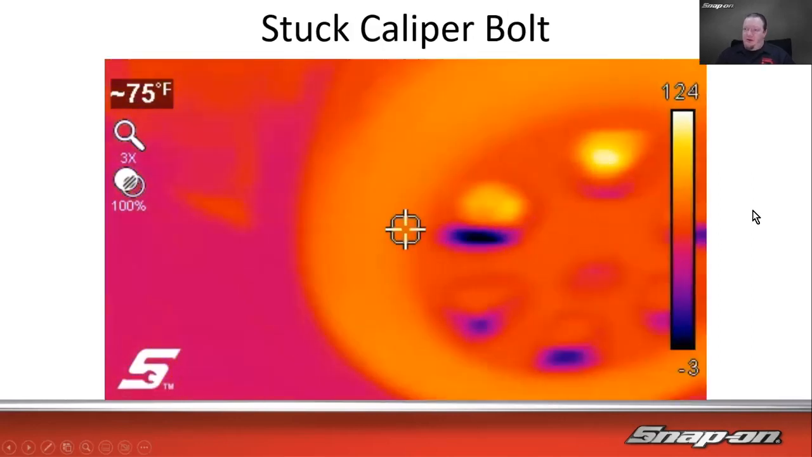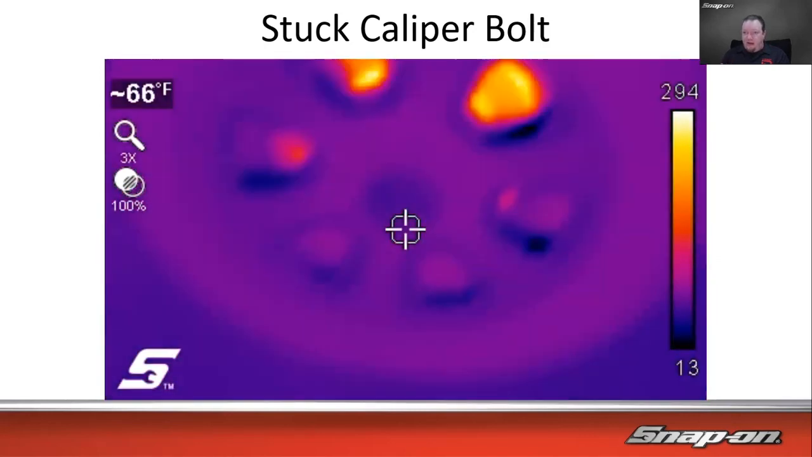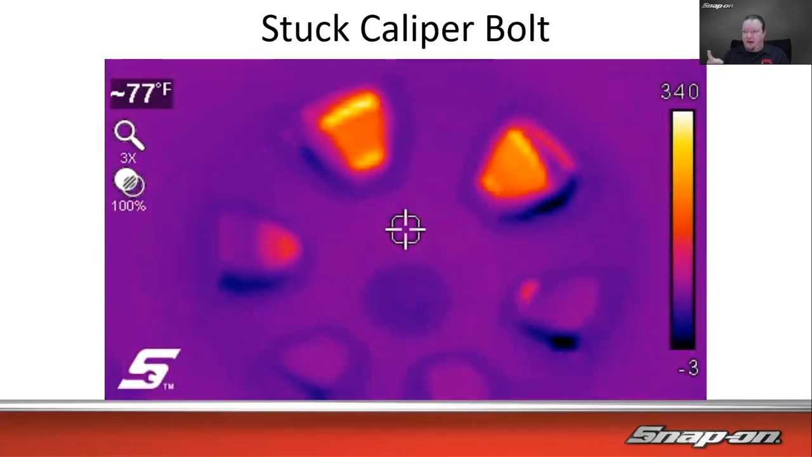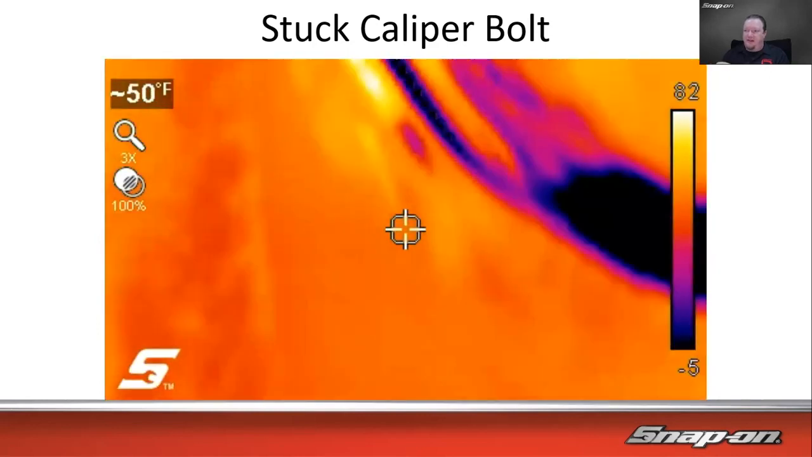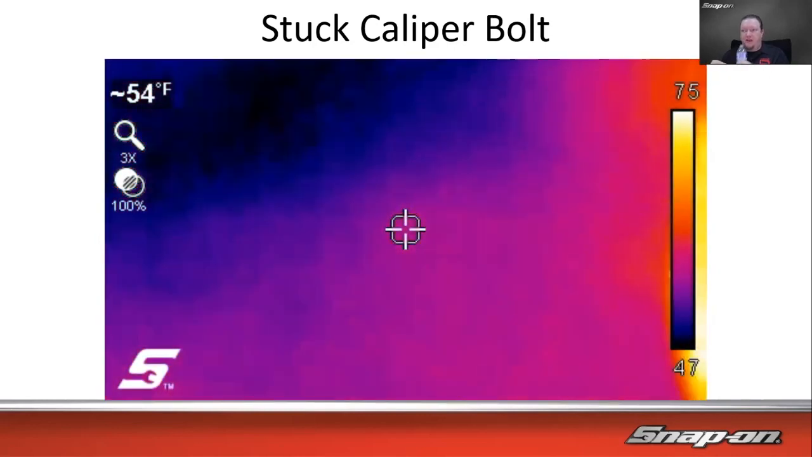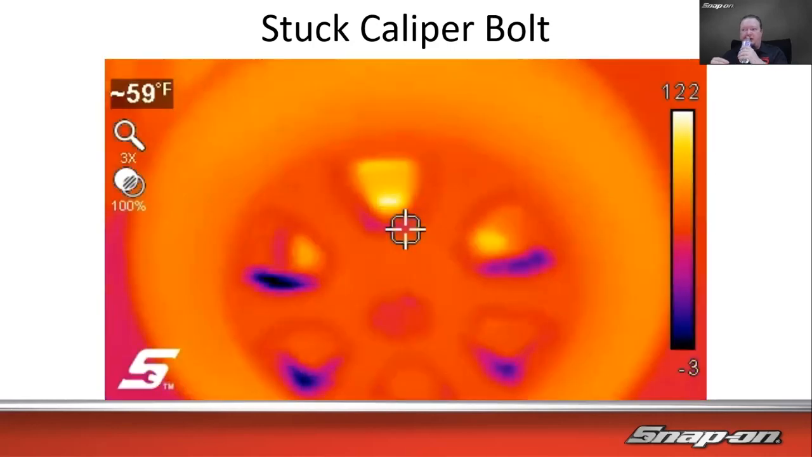How about this one, it's a quick little video. So this is a truck with a stuck caliper bolt. And we've got to watch the temperatures here. So on the right hand side, you've got 120 degrees at the hottest on that one side. And if we go to the other side, you've got 340 degrees on the other side.